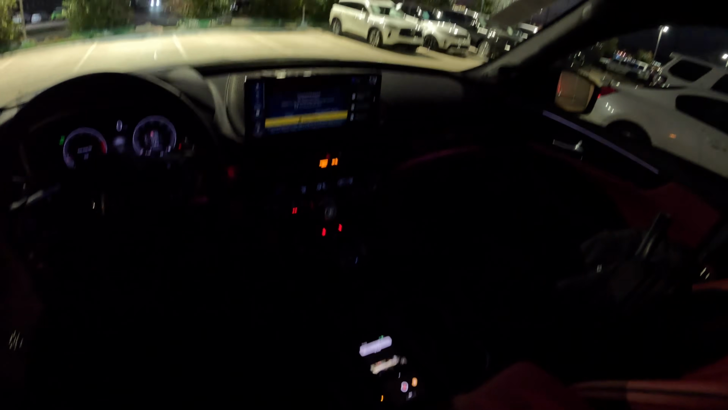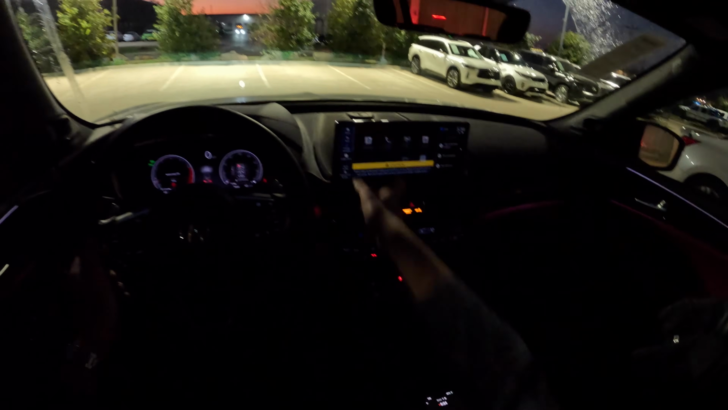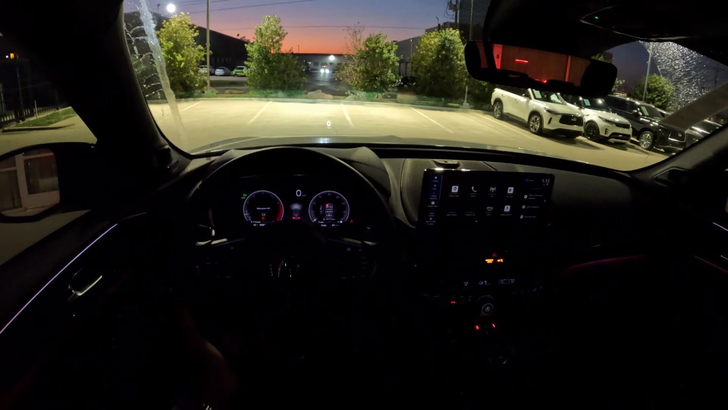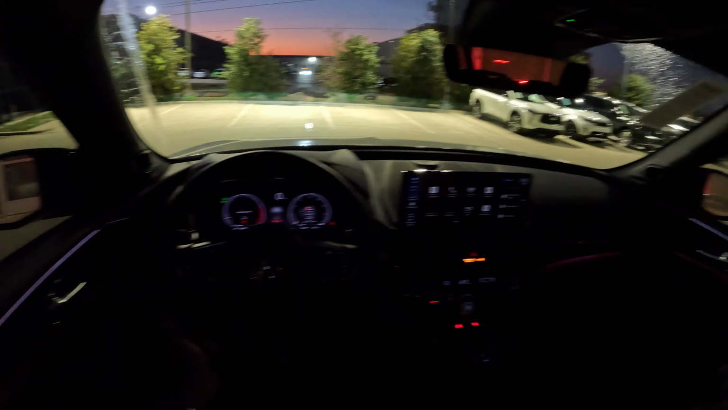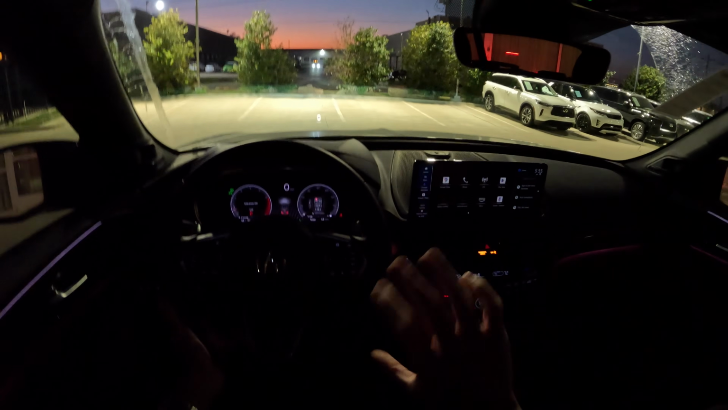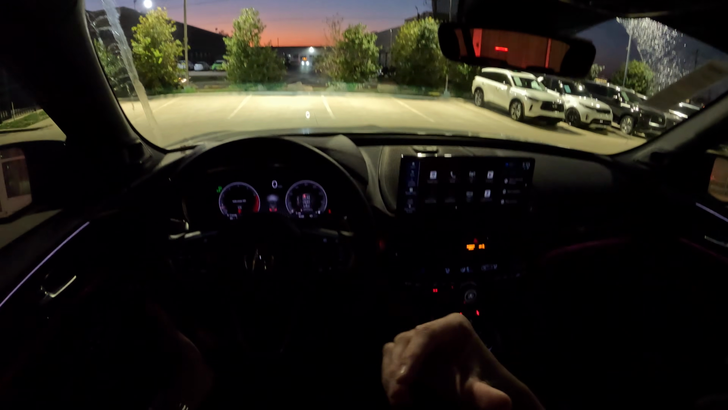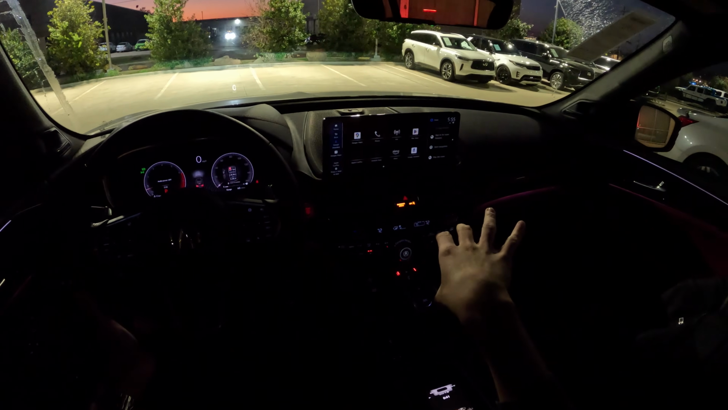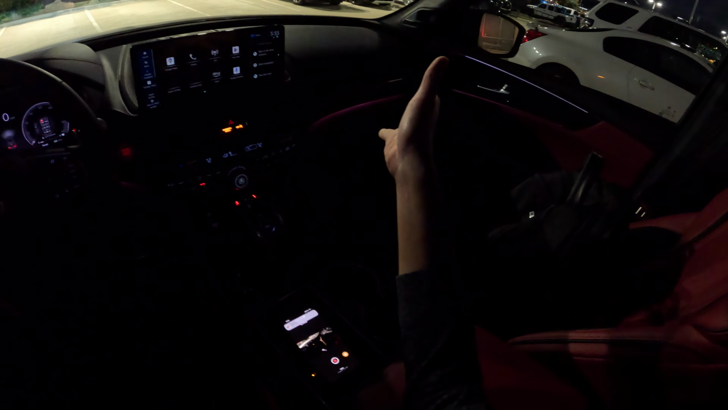So, you guys all know the MDX Type S is one of my favorite cars, and the other video I made on the 2026 MDX Type S seems to be pretty popular. I uploaded that a few months ago, and if you want a more in-depth video, to learn more about the car, you can watch that video. But this one's going to be more of just a quiet nighttime drive, just to see what it looks like at night, so you guys can see the ambient lighting and all that good stuff.